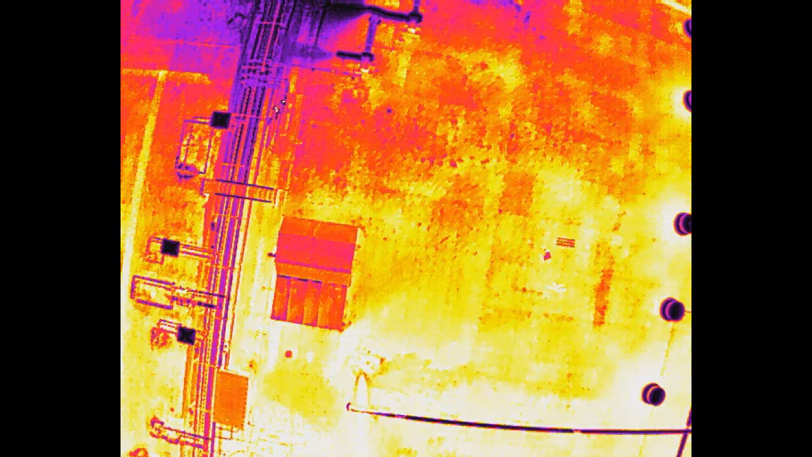And this technology, or this combination of technologies, allows me to do a better job than ever before. And the images that I get using the drone are far superior to any other method I have used to analyze a big flat roof.